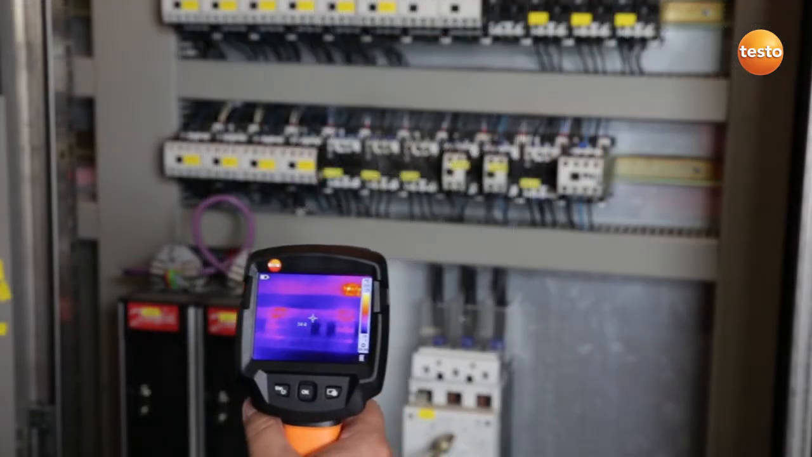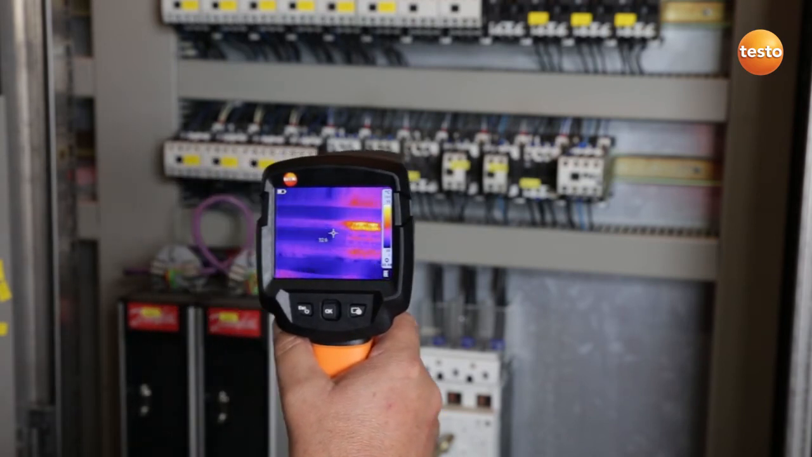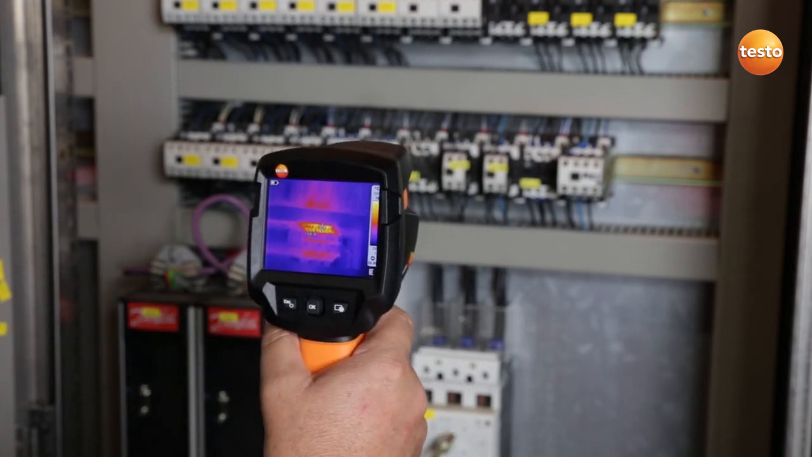Here I'm checking a switching cabinet in the bottle cellar. Here too you can see a defective contactor. For preventive maintenance reasons, we need to replace it soon, so the plant can continue working without interruption.